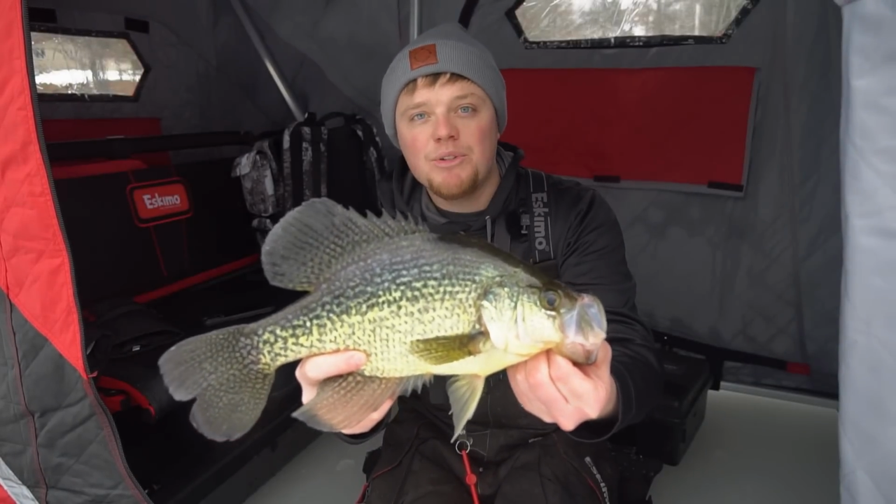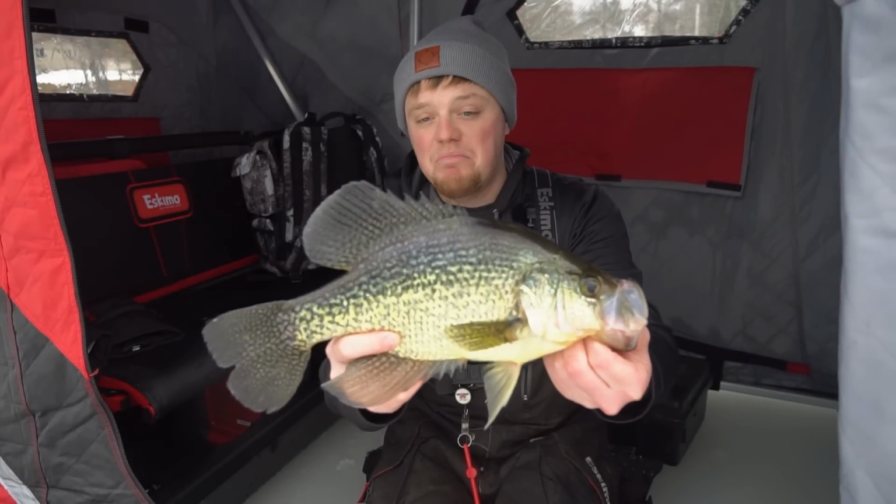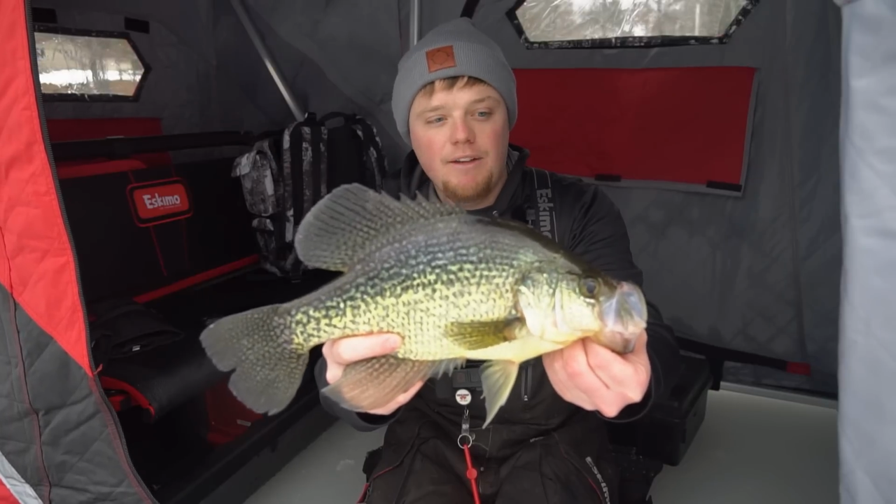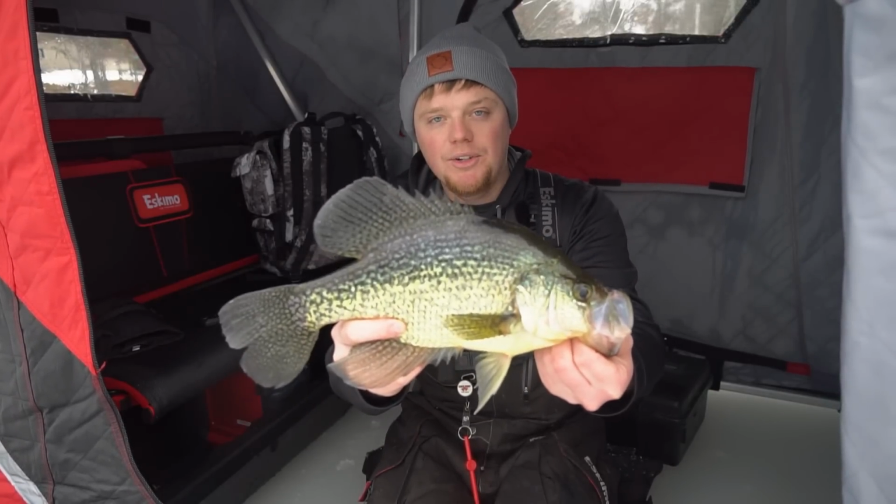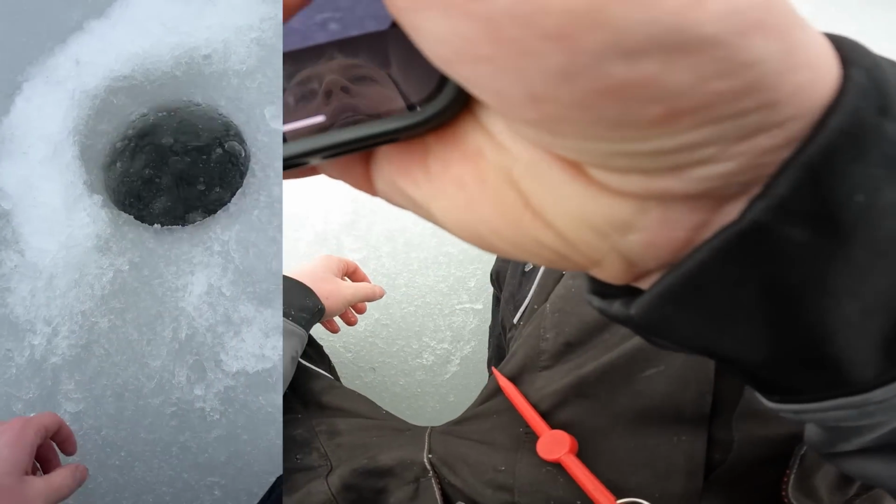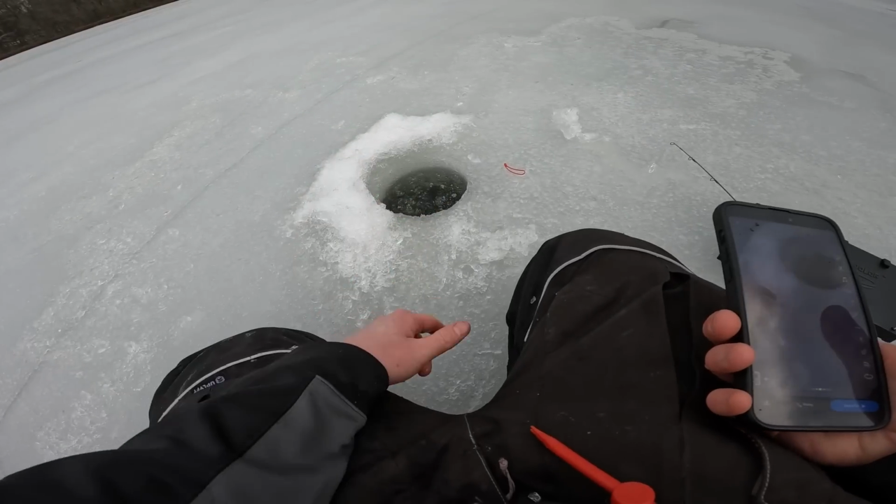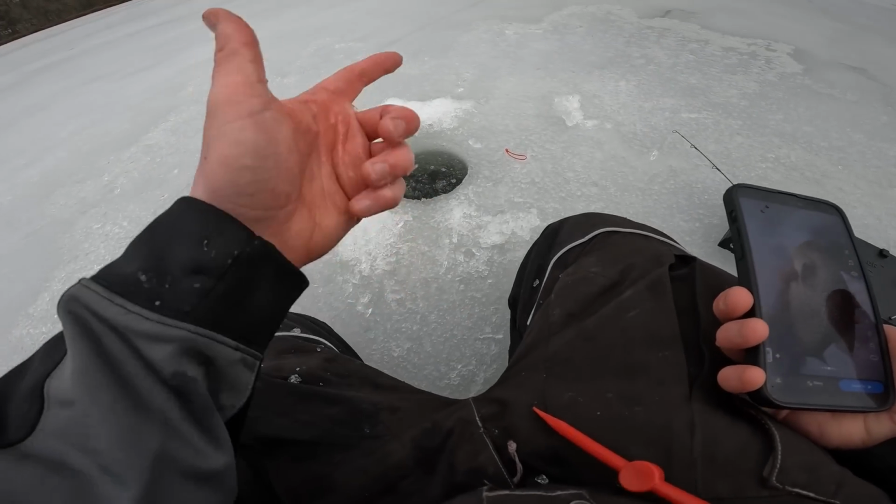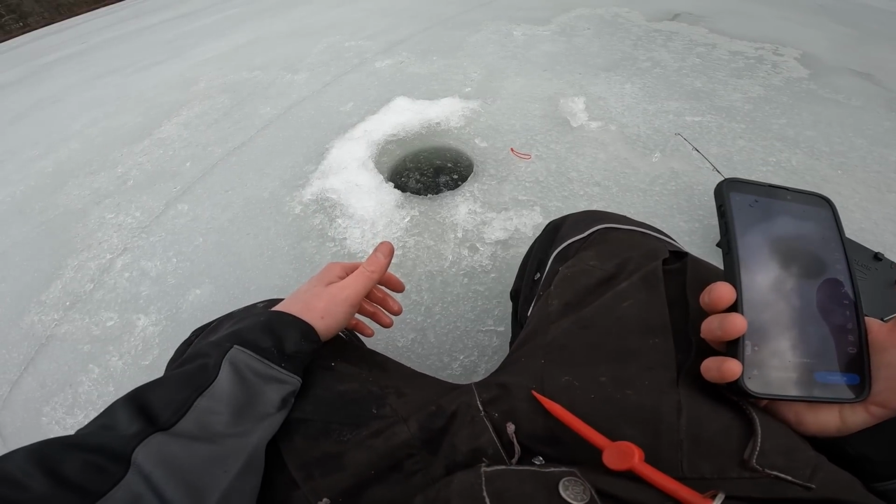I didn't even get a chance to punch some holes yet for the Finicky Fooler, or for just the video in general, and I just put this Finicky Fooler out and it got smoked. What a freaking crappie. Wow, that was incredible. All right, I'm gonna get this Finicky Fooler set up again and see if we can catch another one like that, but that was insane. I wasn't even ready to catch that. That was a freaking magnum.